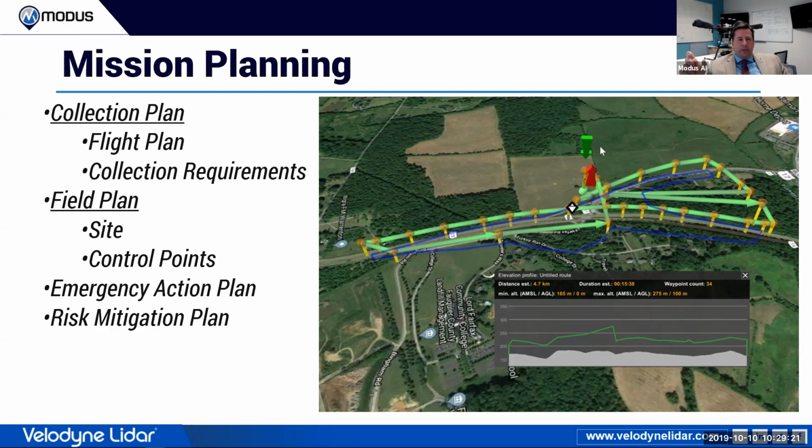And then the field plan is how you're going to set up your site, how you're going to get there beforehand, or how you're going to show up beforehand and orchestrate this, and coordination with your survey teams, your safety teams, and how you're actually going to set up those control points.